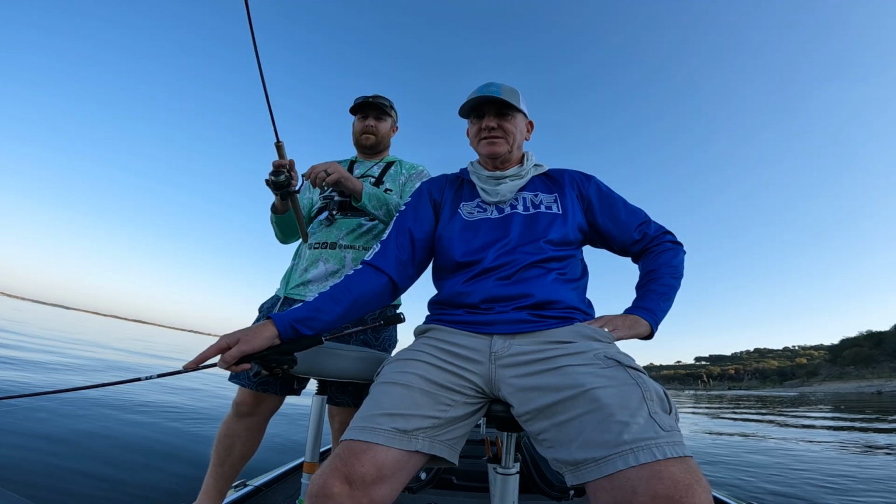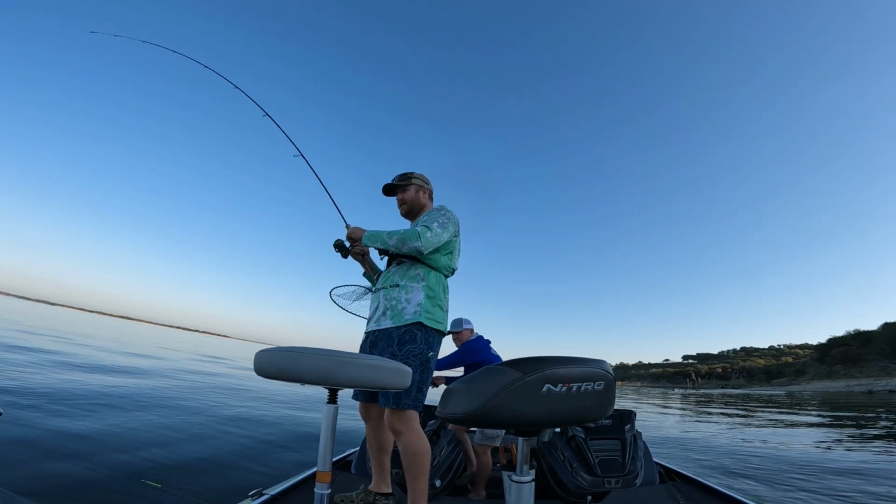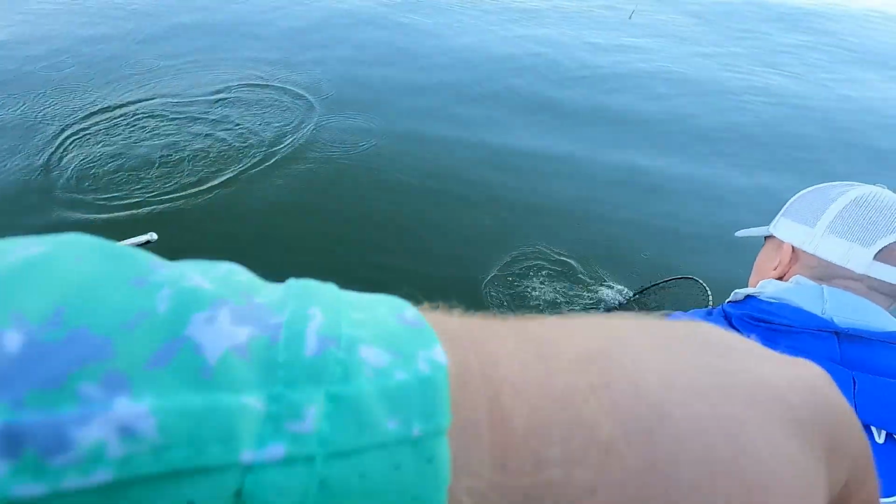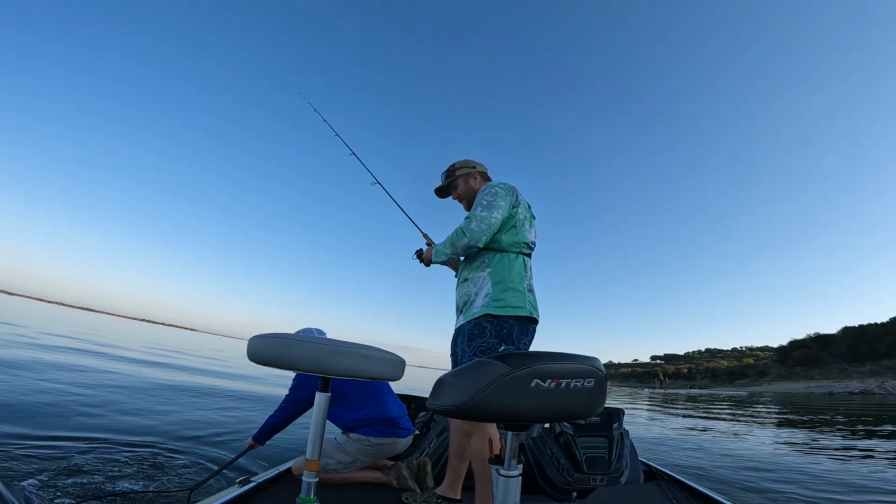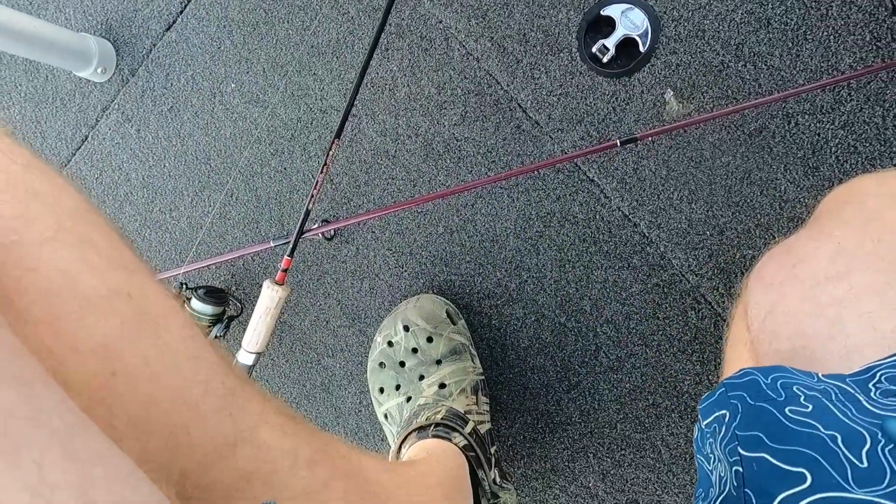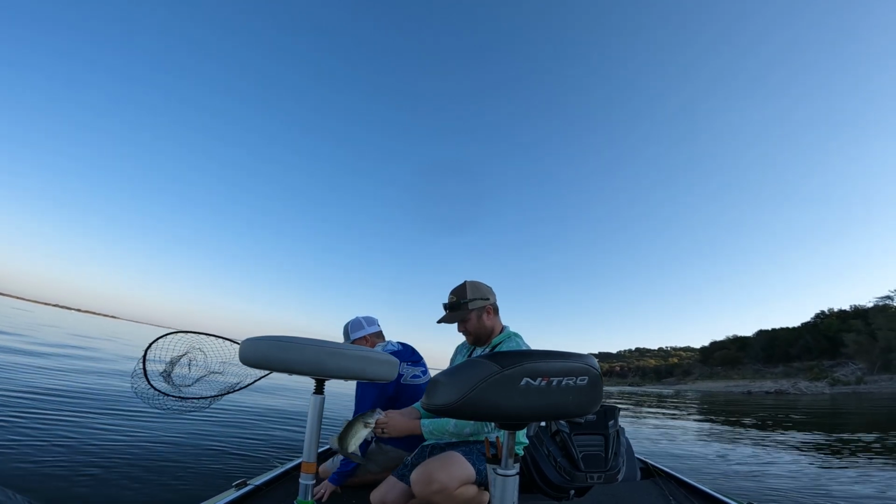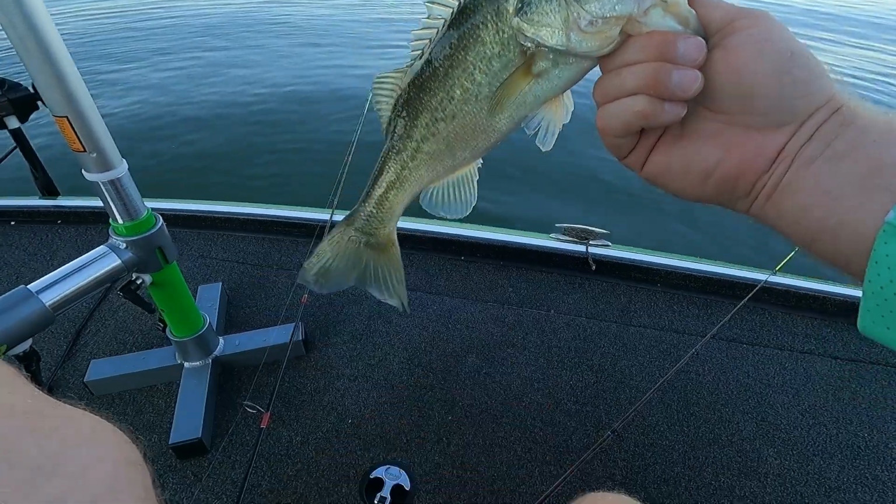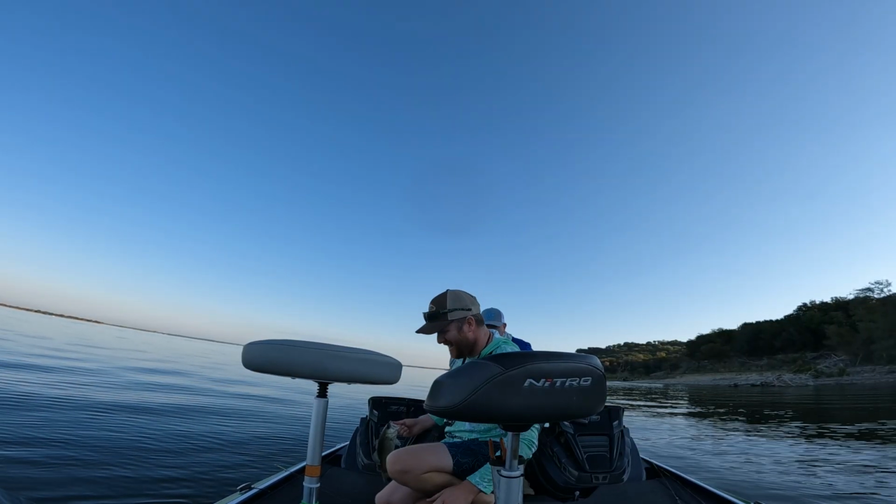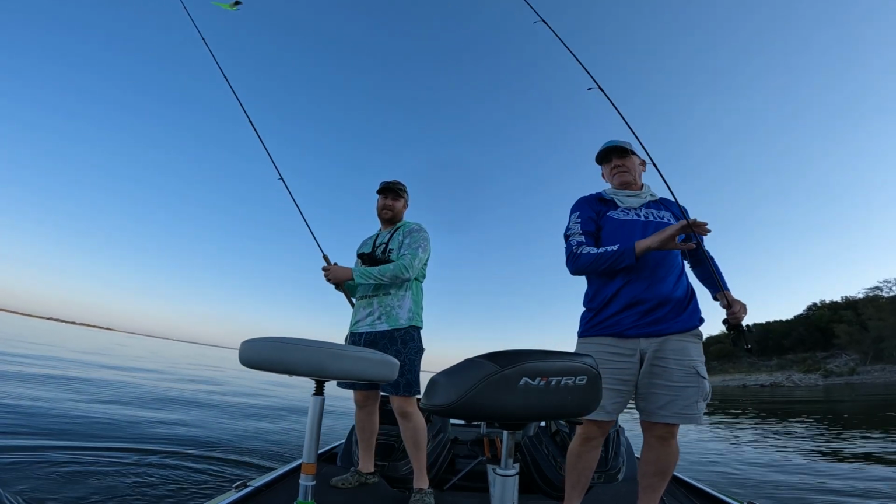Dude, I thought you had that fish. I do have that fish. That's a nice fish. Guys, that's a bass. Oh, that saved the day. Oh, that's funny. I thought I lost it. Yeah, I did too. Saved by the net. Well, a half pounder. Little guy. Hey, but there was fish.